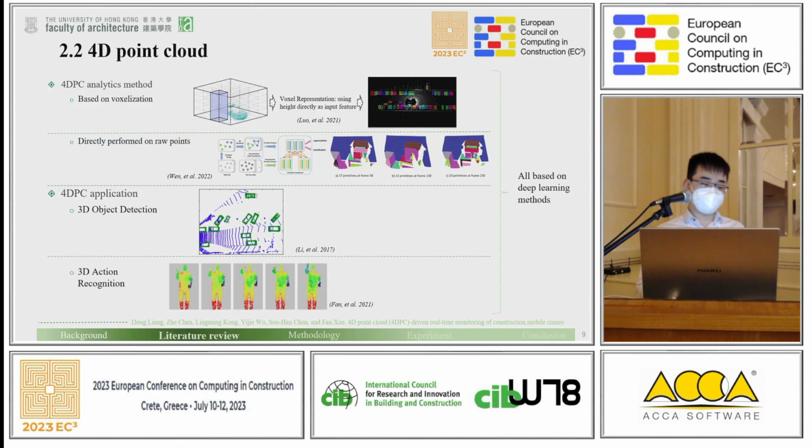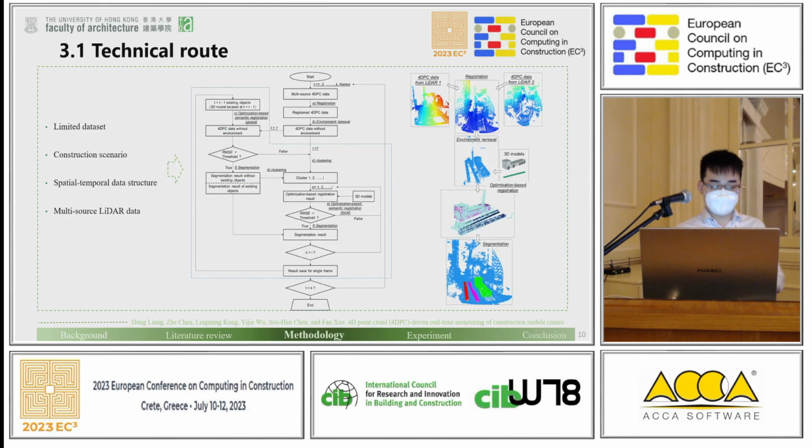Next are some existing literature on 4D point cloud. It should be noted that all are based on deep learning methods, just finishing some assignments like 3D object detection or 3D action recognition. In order to achieve the monitoring or sensing of mobile cranes, we face challenges now like limited data, construction scenarios, spatial-temporal data structure, and also multi-source data.